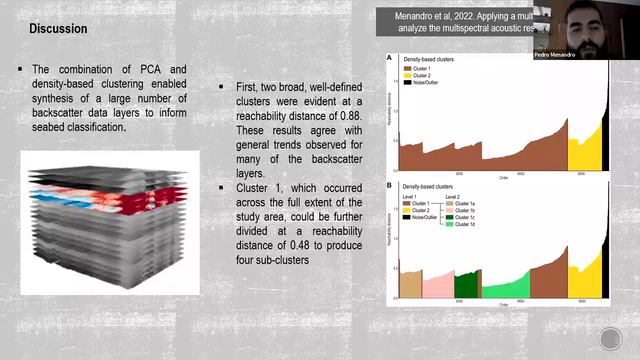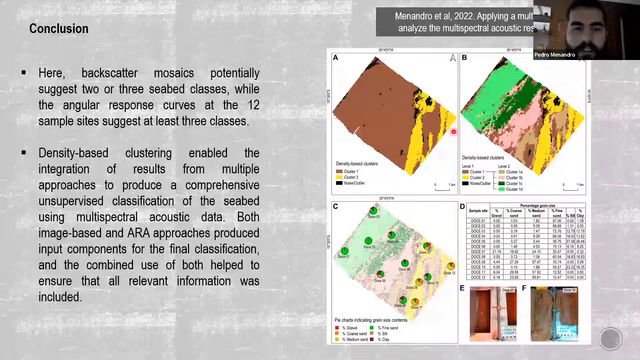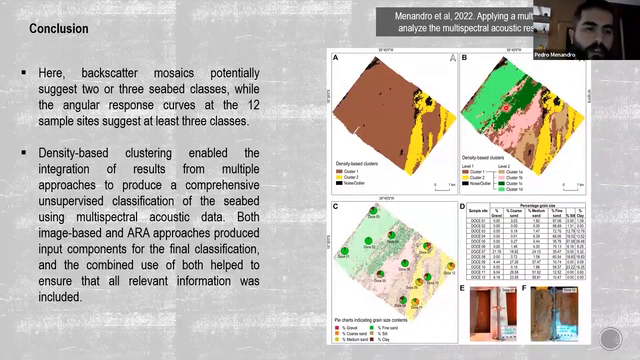And when we further divide cluster 1 at a more detailed reachability distance, we can produce further clusters, four subclusters. And when we spatialize this graph on the map, we have this. So the first and the second cluster are distributed throughout the study area.